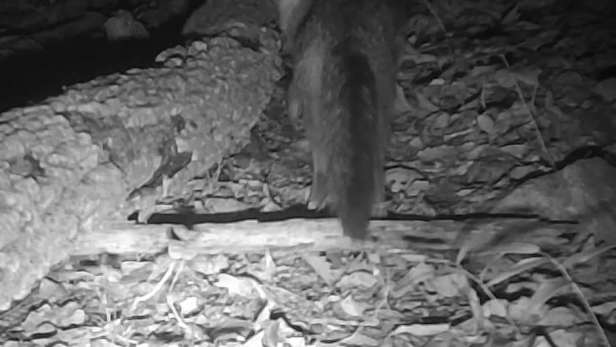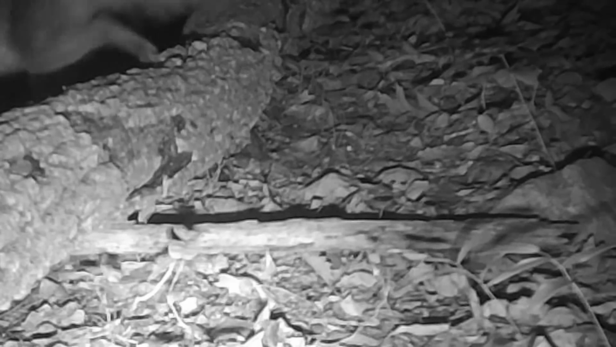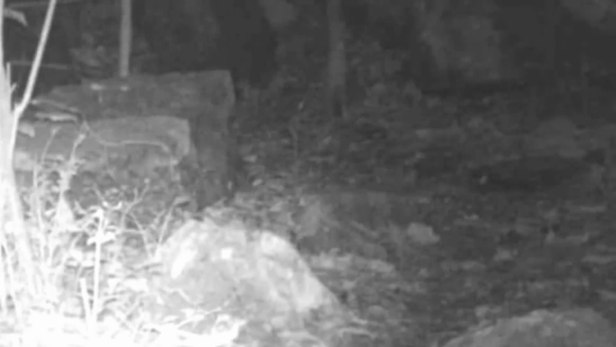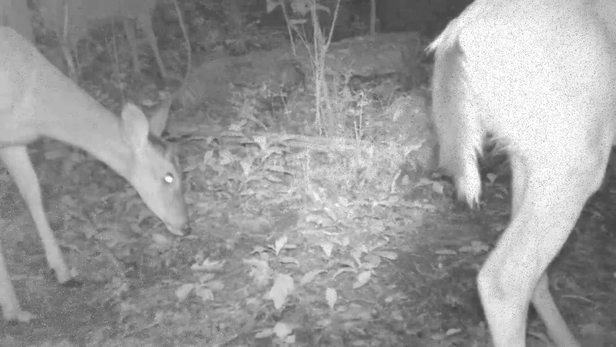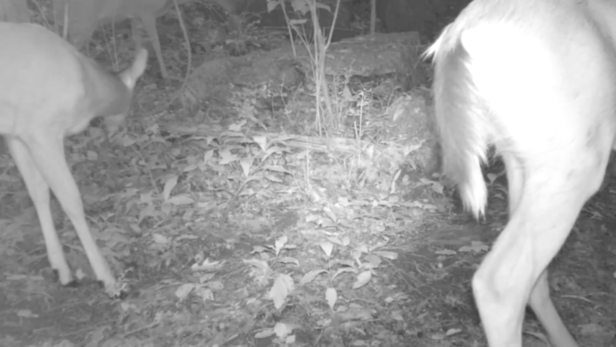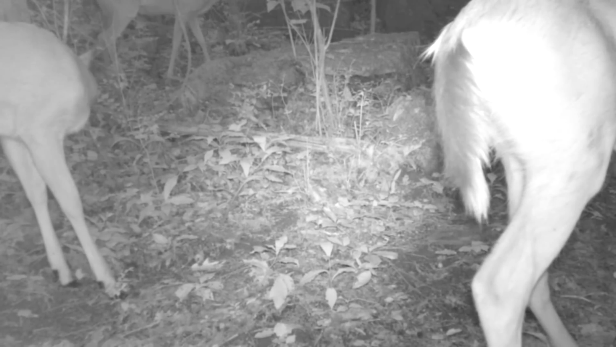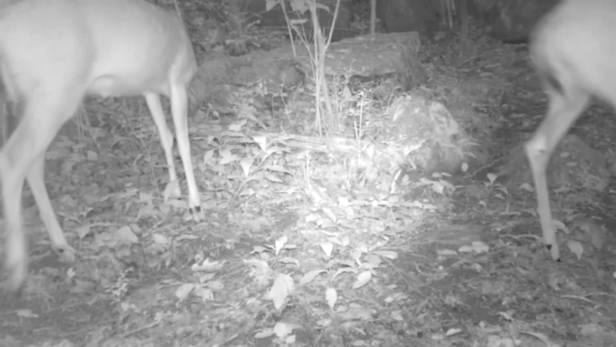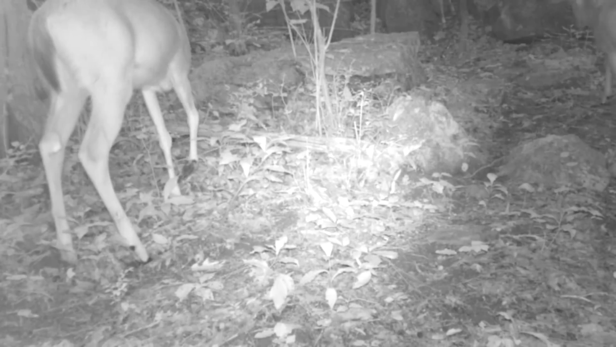There's Fred again, or Betty one. Can't tell. Think it's Fred. And there's old No-Tail. Ain't seen him in a few weeks. He's still around. And a little herd of doe right here. They're just browsing, night or day.